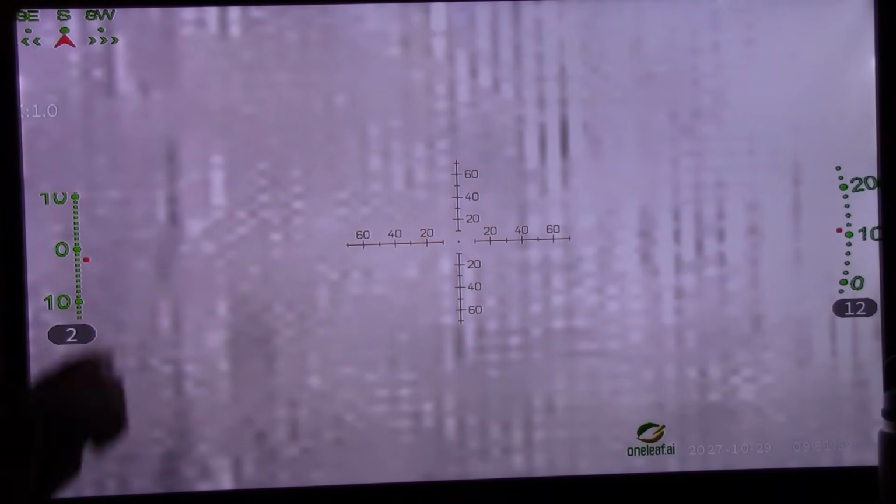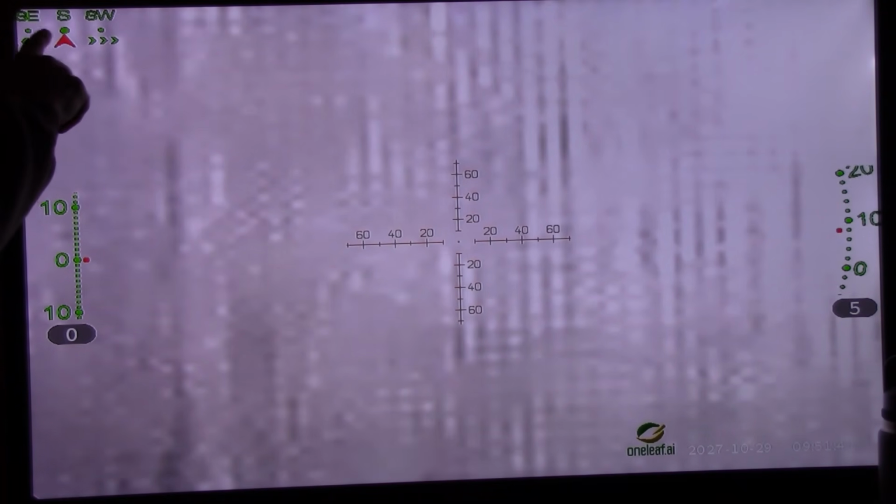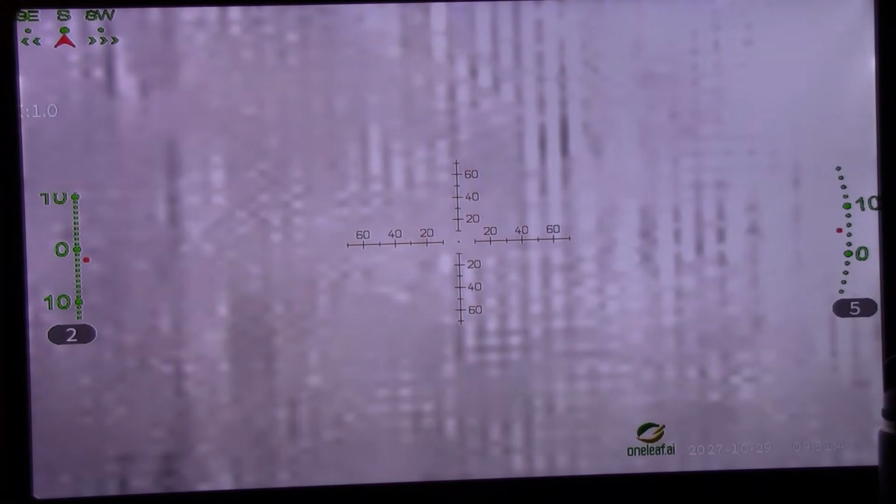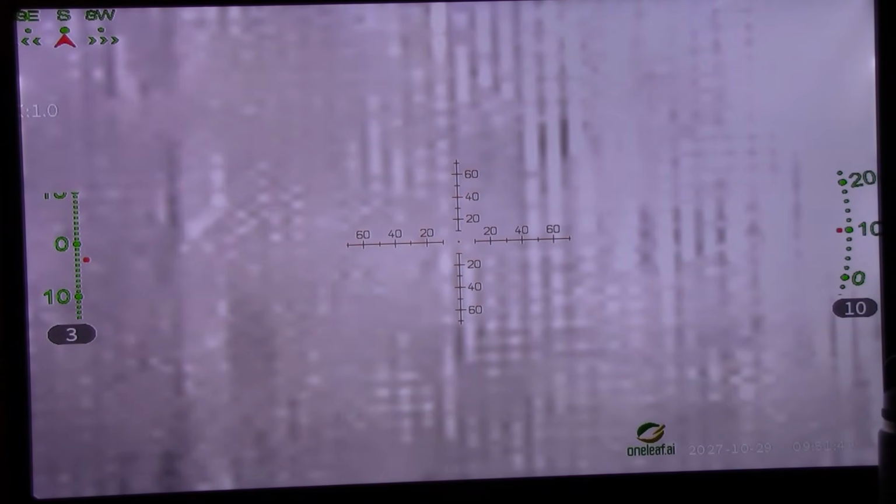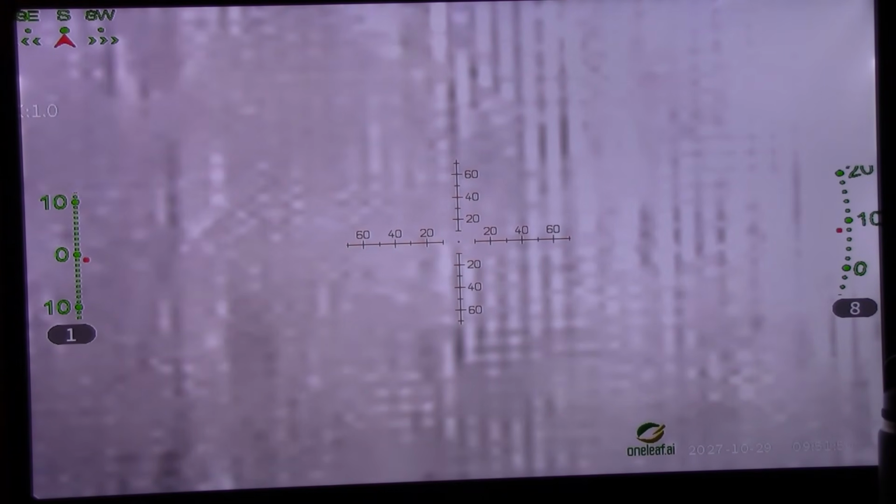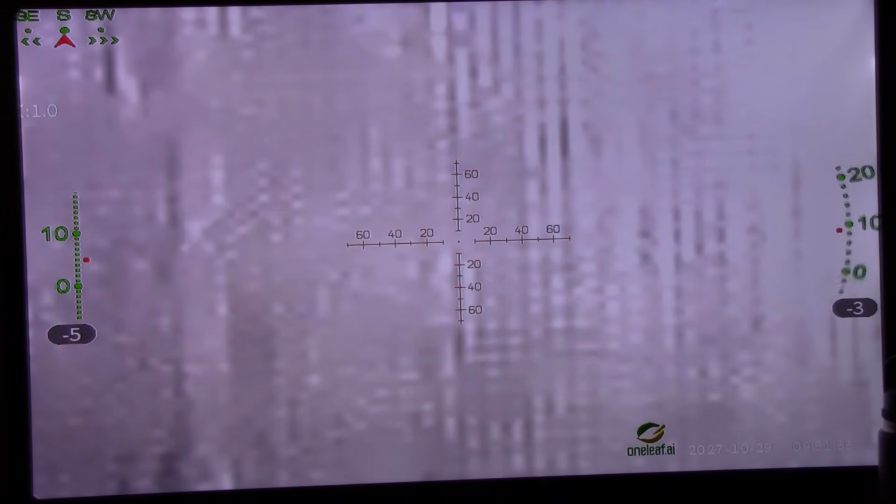What else we need to look at? Up here in the corner, compass, which way the gun is actually pointed. Some of that is no value whatsoever. Some of it is just cool to have. All right, that's pretty much whipping through the menu.